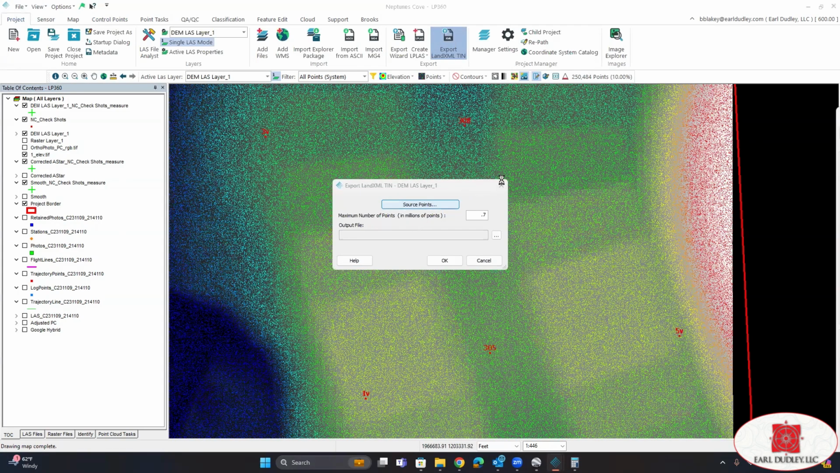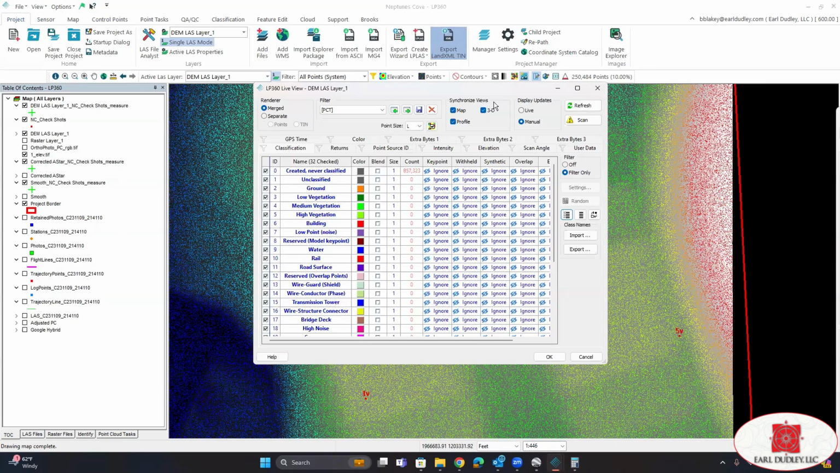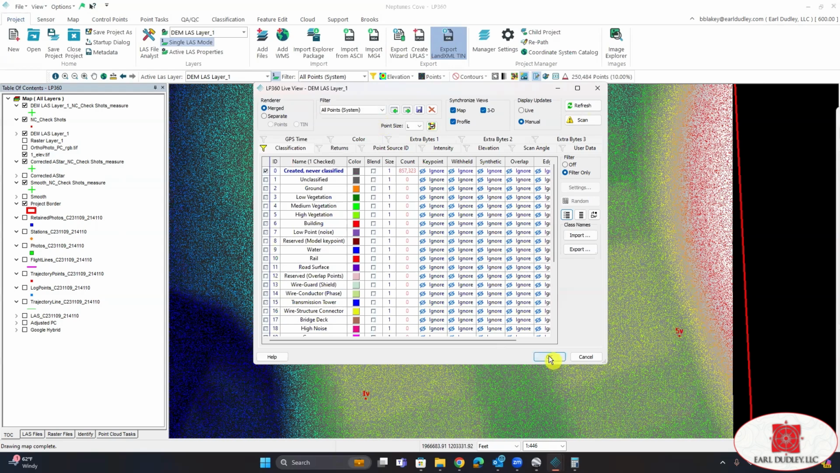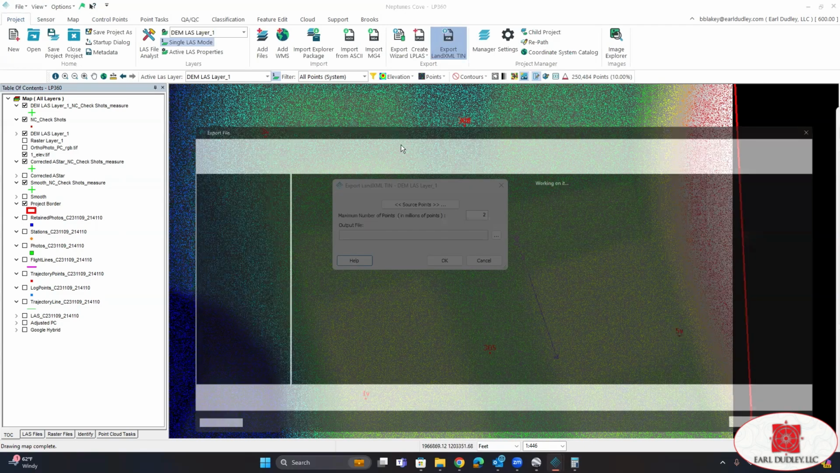You can choose your classification or your filter, and then the maximum number of points in millions you want to use. And then find an export location.